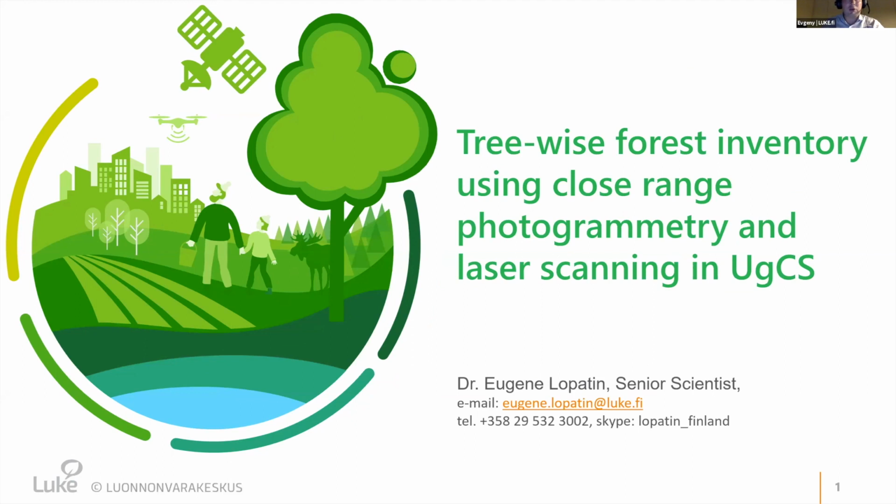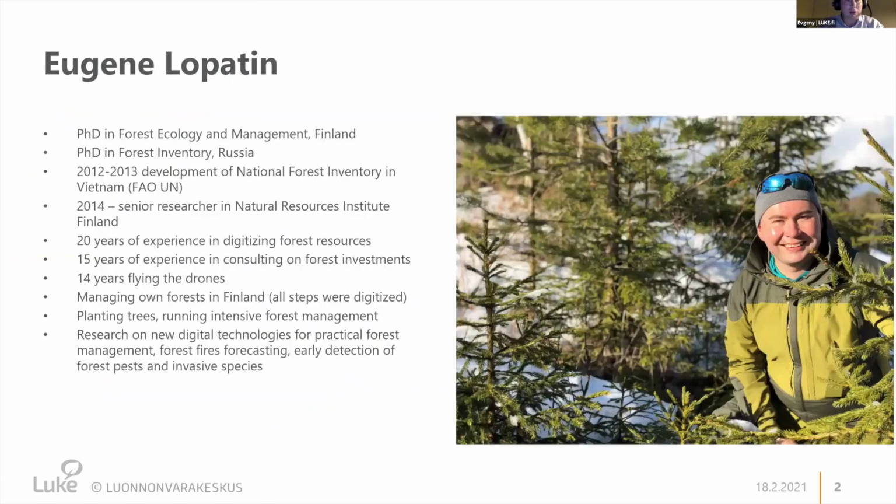And then I would like to cover a little bit on laser scanning to continue the talk of Maxim, to show how the laser scanning data could be applied in practice and what kind of results we get out of it. I'm doing research, and for almost 14 years I'm flying drones, and I'm a forest owner in Finland, so I'm managing my own forests, and also I do a lot of research nowadays on digital technologies for practical forest management.